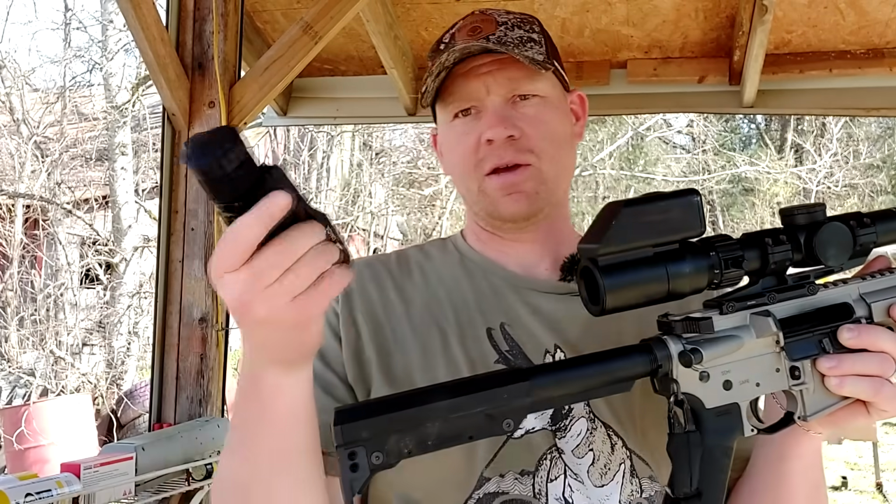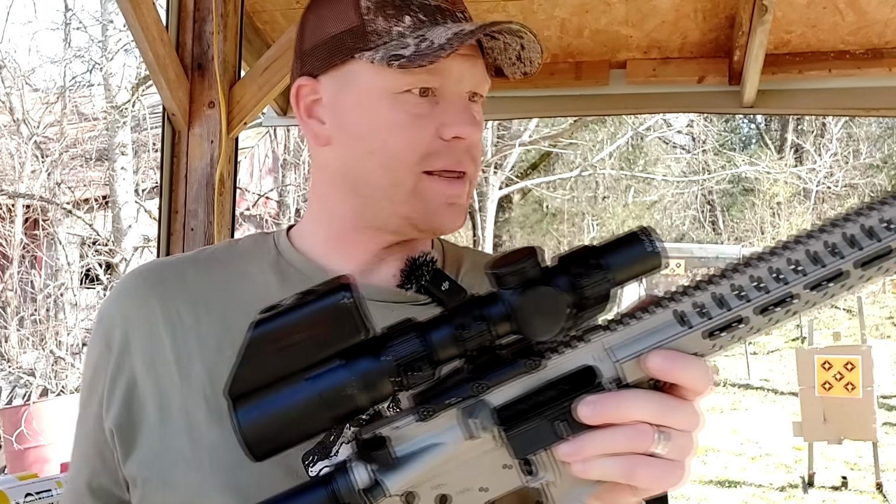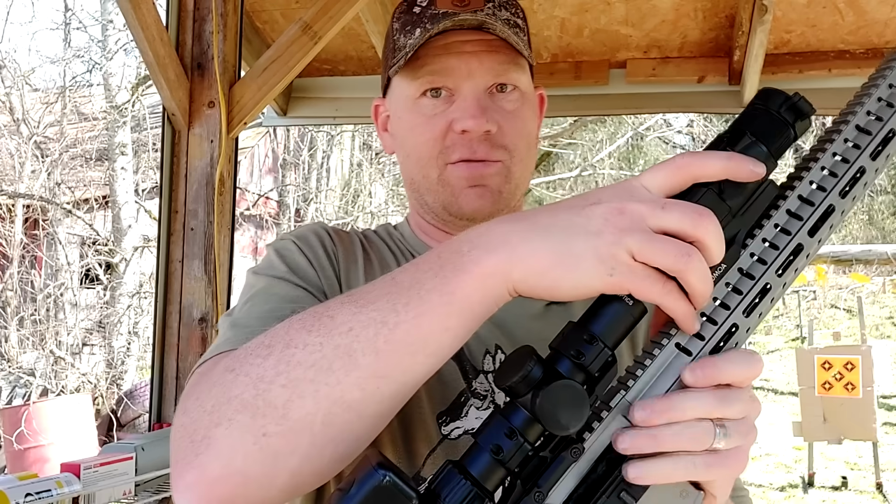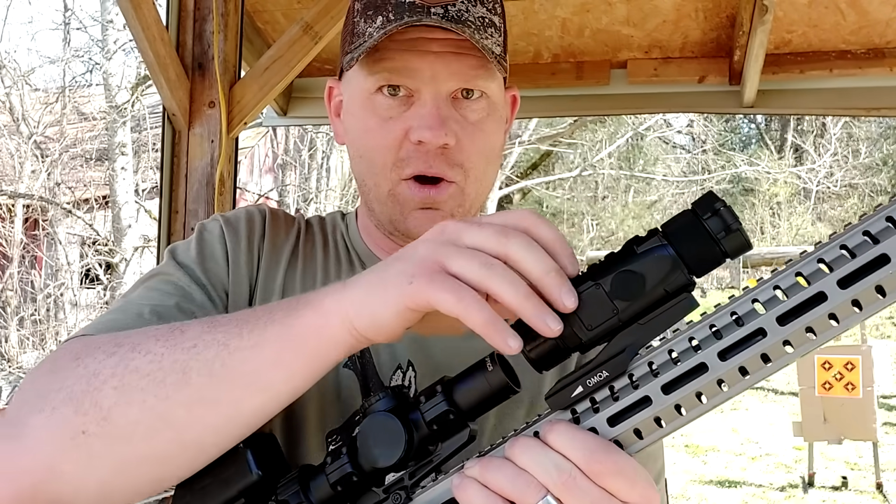Well, when I first put this thing on, just testing it, everybody said, well, where's the reticle? I don't see the reticle. All I see is the thermal screen. That's because this is in front of the scope. So when you internally record on this, it's seeing this forward.